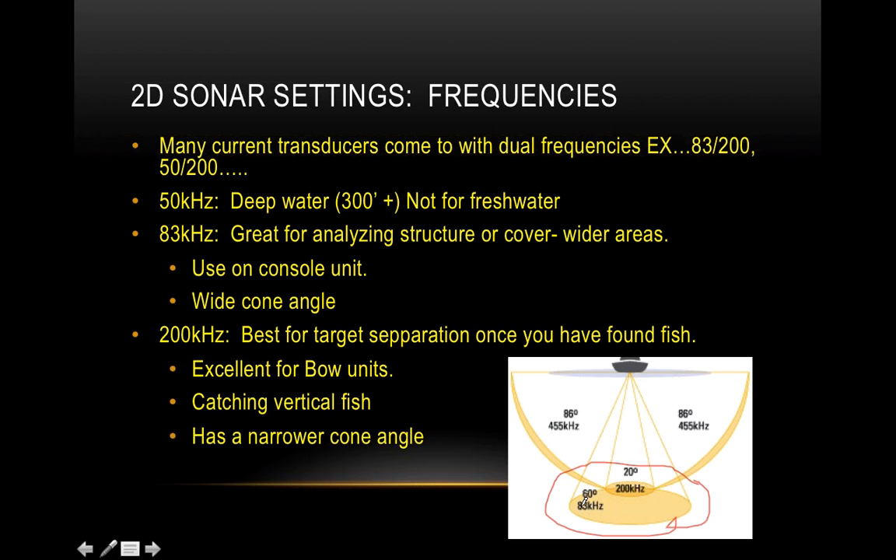But then once you find those big schools, or you want a good frequency for your bow unit, 200 kilohertz is awesome because it has the best target separation. You can see those 3 fish instead of just seeing 1 blob. And it has a much narrower cone.